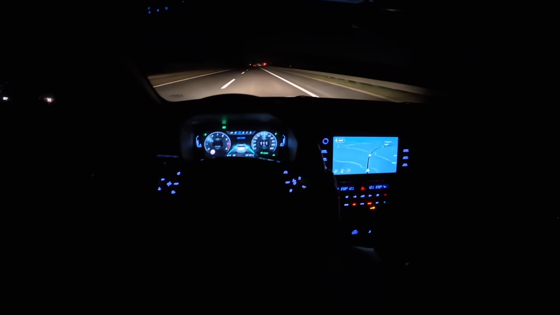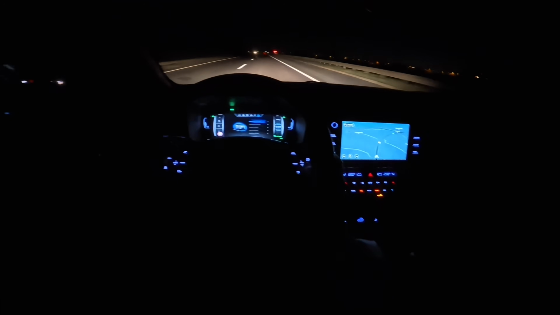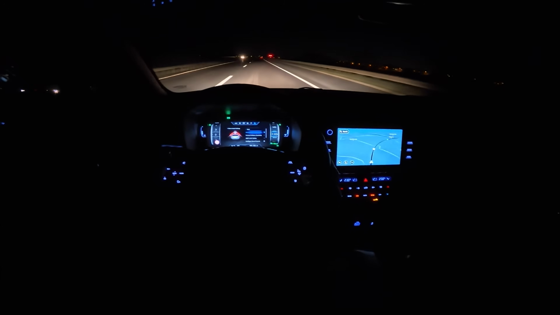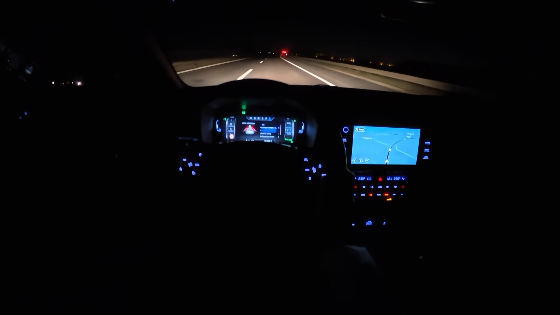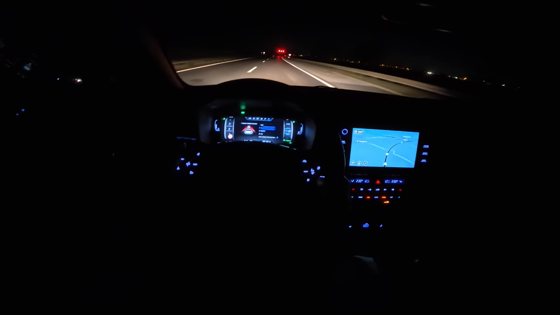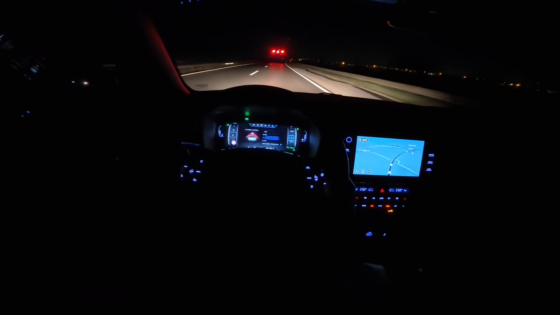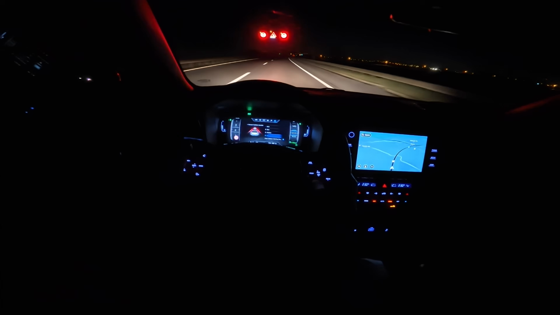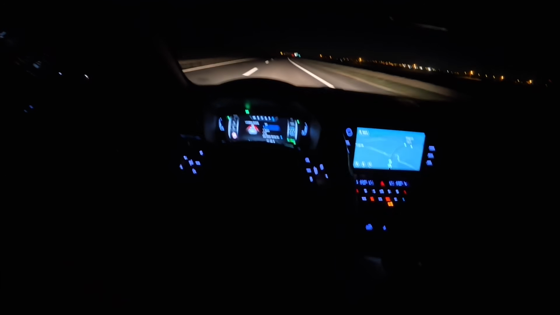Now, if I go to the page and to the driver assistant, there's emergency braking for collision sensitivity, and then inside of here you can say slow, medium, or fast, but I don't think that's the distance.